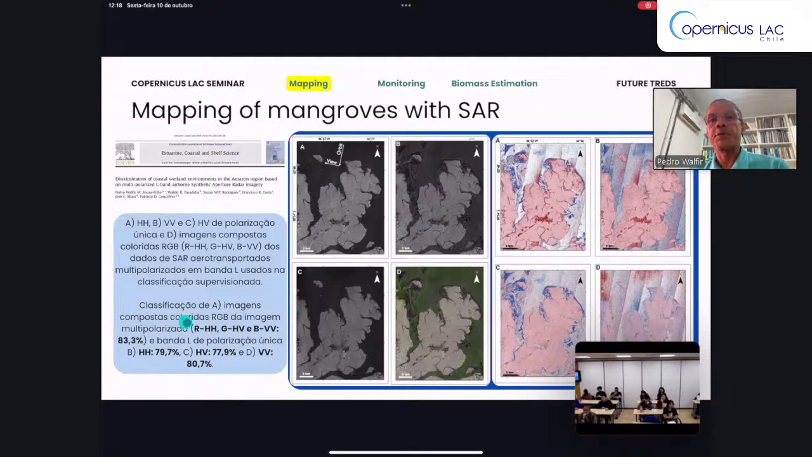We got different accuracy assessments in the classification, and the best classification was the multipolarized composition, when it was possible to use all polarizations and discriminate all the classes with 83% overall accuracy. Using individual polarizations, the accuracy of the classification is relatively lower.